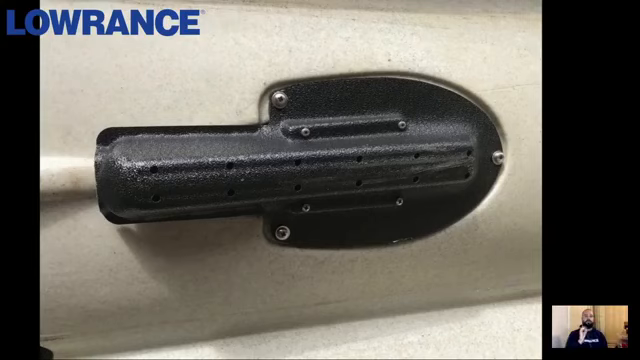It's a great little investment in protecting your transducer, but also getting those fantastic readings at all times without having to hang a bracket off the back of the kayak, having to flip it up manually. It's just there at all times, but you know it's protected. So it's a great little aftermarket accessory.